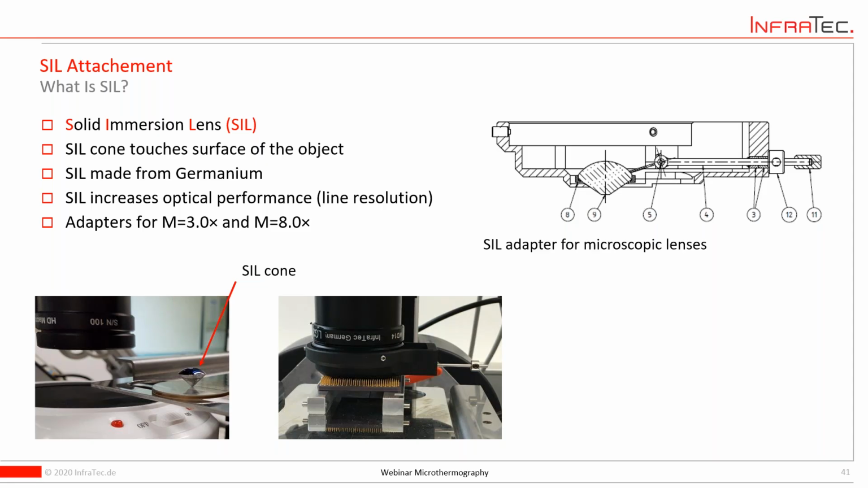So the typical solution for these kind of questions is to implement an IR viewport into these chambers, and then to try to find the compromise between the size of this port and the lens and the working distance.